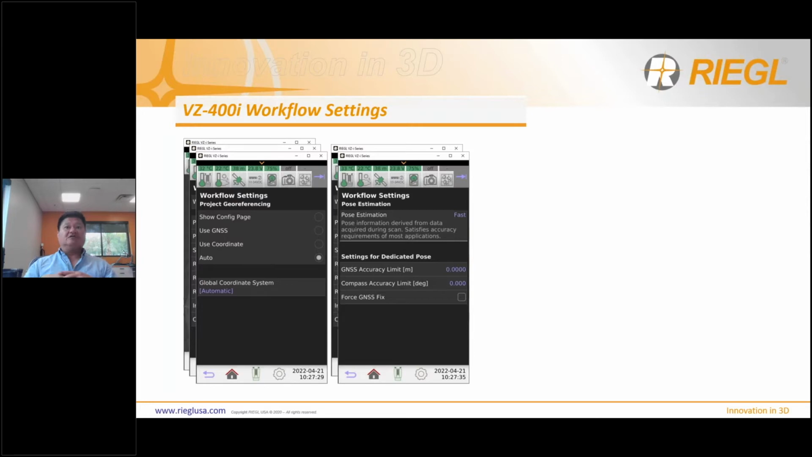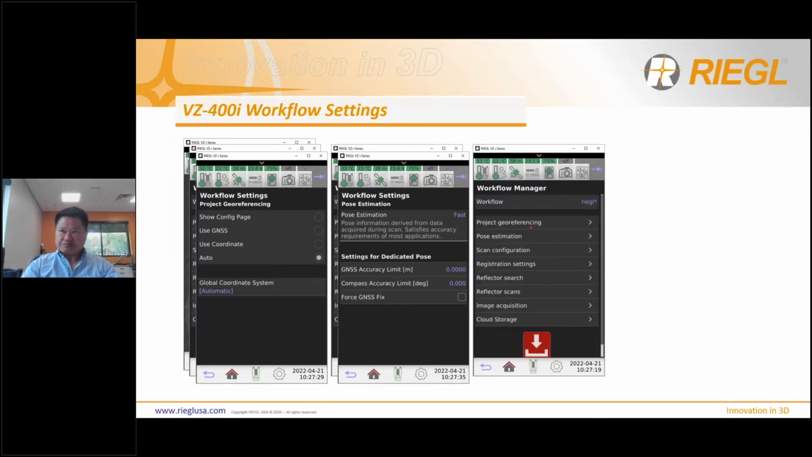But don't worry, because if you scan more than one position, which you probably will do 100% of the time, and with sufficient overlap, whether it's indoor or outdoor, your heading will be solved when the data stitches itself together. Because during that time, it does a rotation, and when the data matches together, it can only fit one way, and your data will have a proper heading. So having it at 0 is highly recommended for the compass accuracy limit.